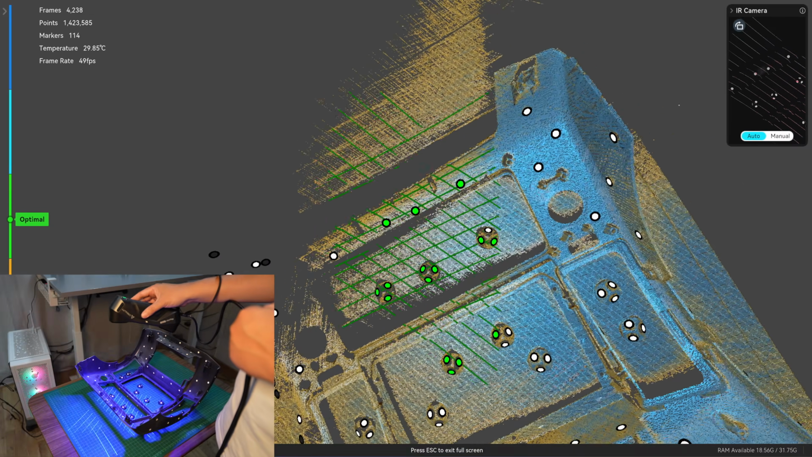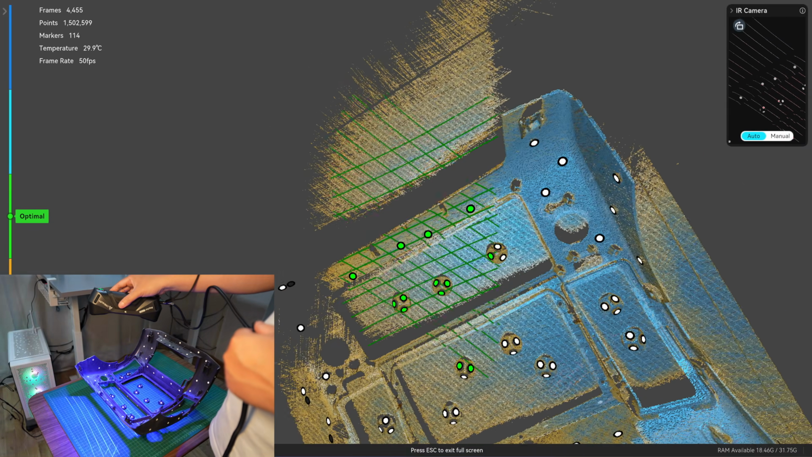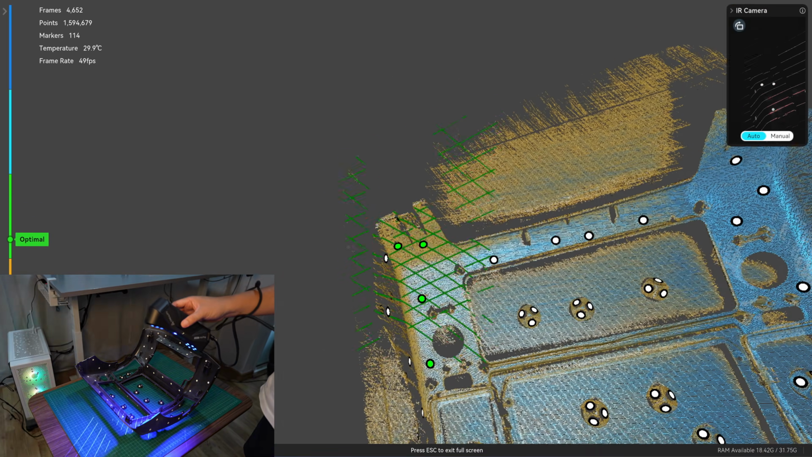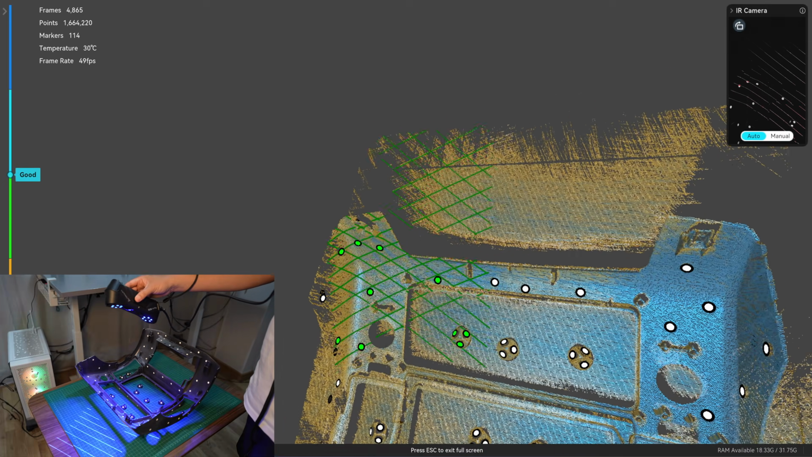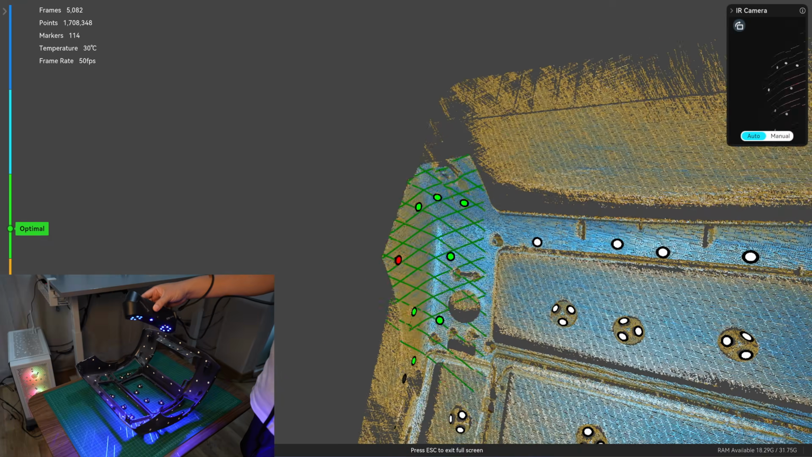If you try scanning this in a 7-line laser mode, it definitely won't be able to track with such a limited number of markers.